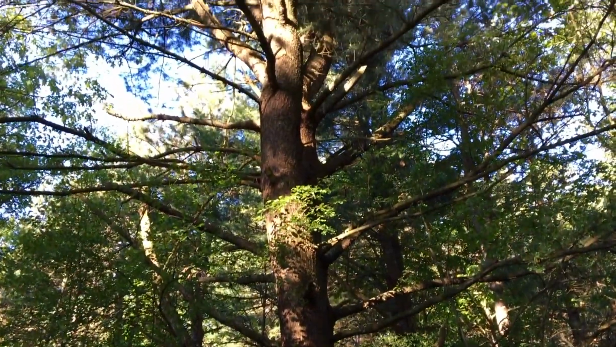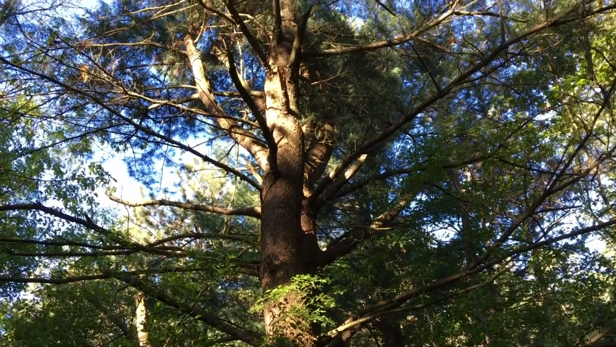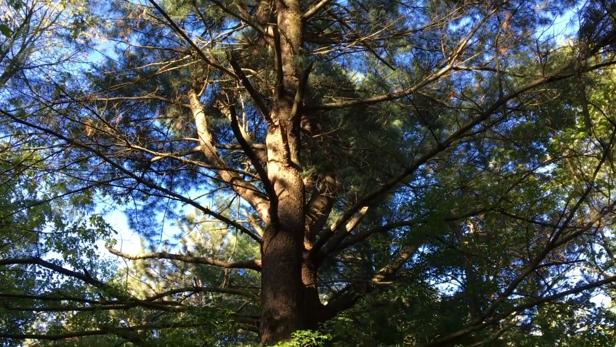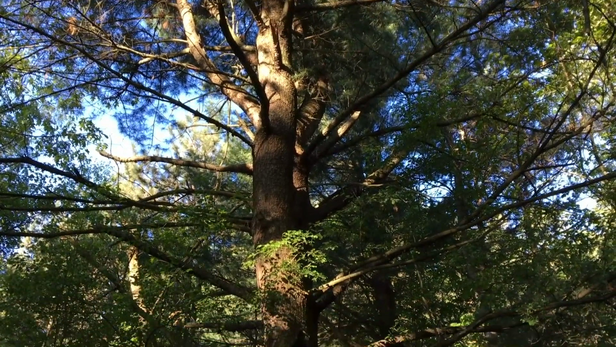I like to photograph trees because each one of them has their own unique characteristics about them, just like all of us. So if you see this tree behind me, it's one that I'm going to want to photograph because I think it's of interest, especially because of how the light is shining on it.